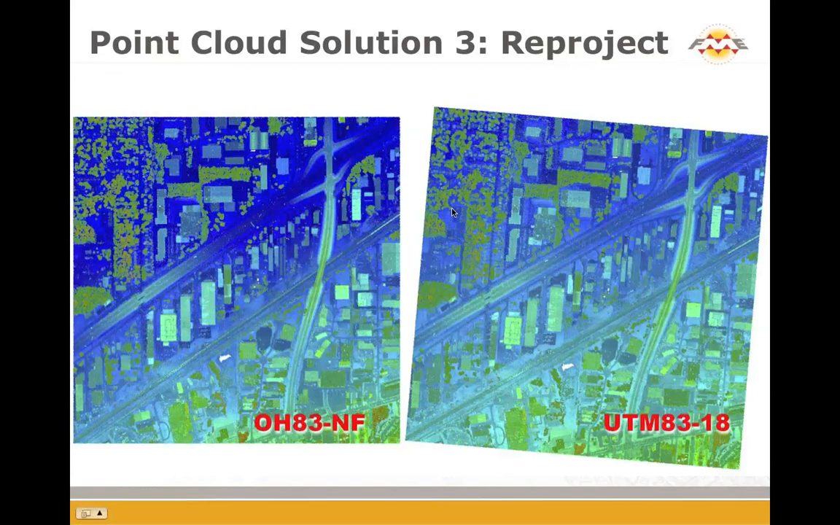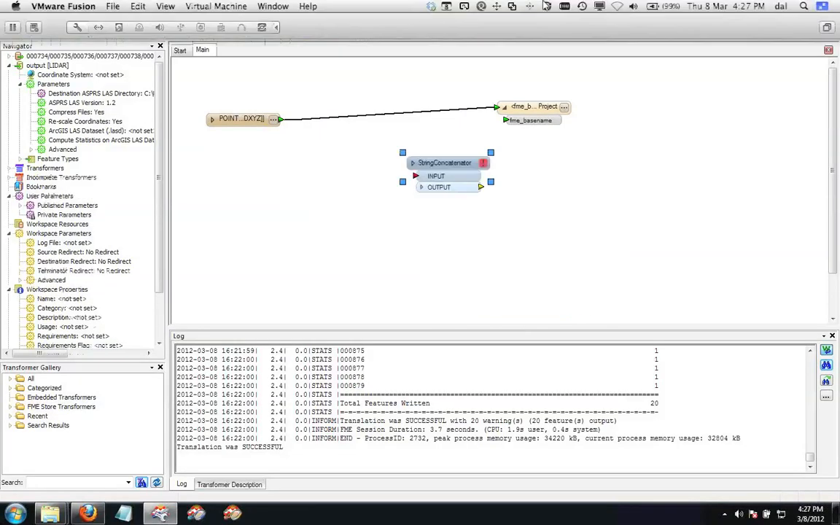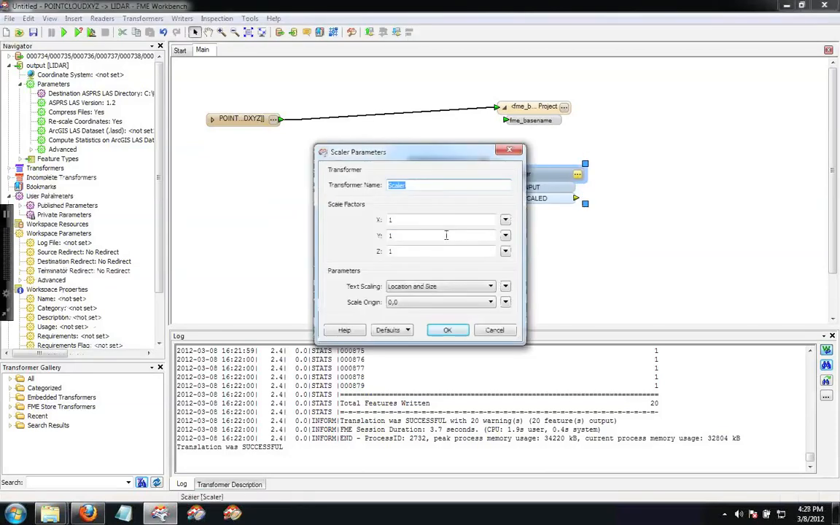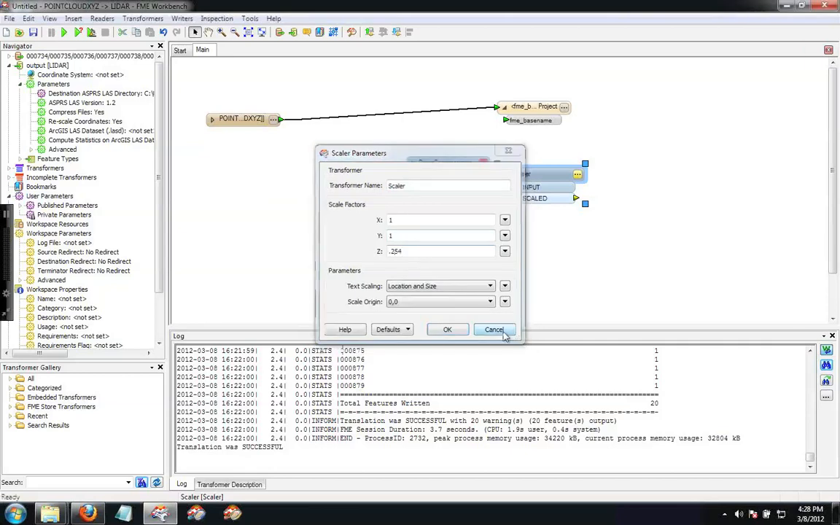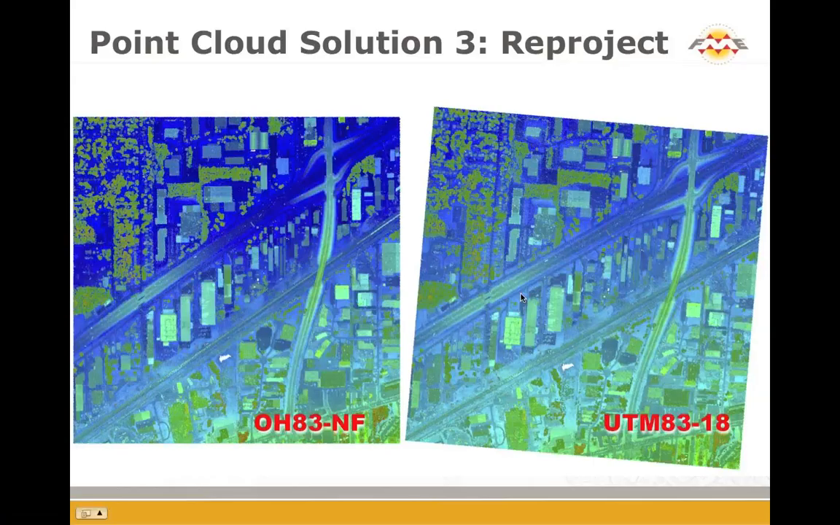This morning somebody asked if they have Z values that are in centimeters, can we scale them? And what was the answer, Dimitri? Well, just use a scaler transformer. Keep X and Y at 1, and use your scaling factor, 0.254 or whatever it is, or 0.001, or whatever you need to do. Yeah. And that would do the trick for that. So that's that kind of a situation.